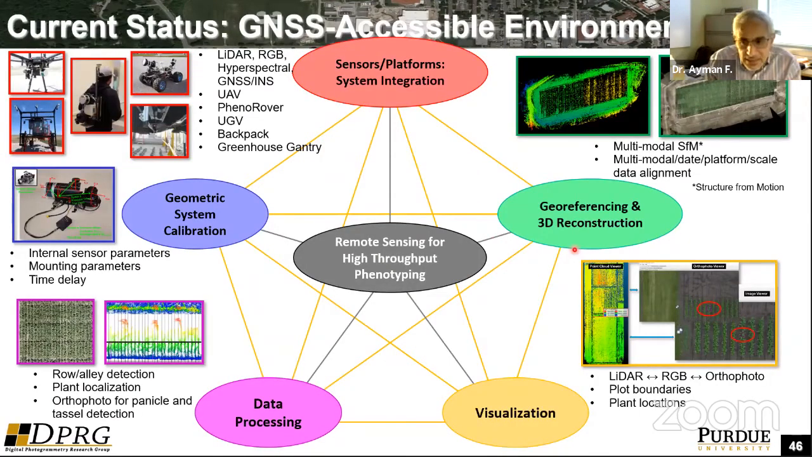So this is the current status. That's what we are doing at Purdue. But in general, I would say that's the norm right now. So we have applications, we have needs. Based on the needs, we develop the sensors and the platforms. So these are the varieties of the sensors and platforms. You have to worry about the system calibration, the spatial and rotational offsets, and the time delays between the sensor components.